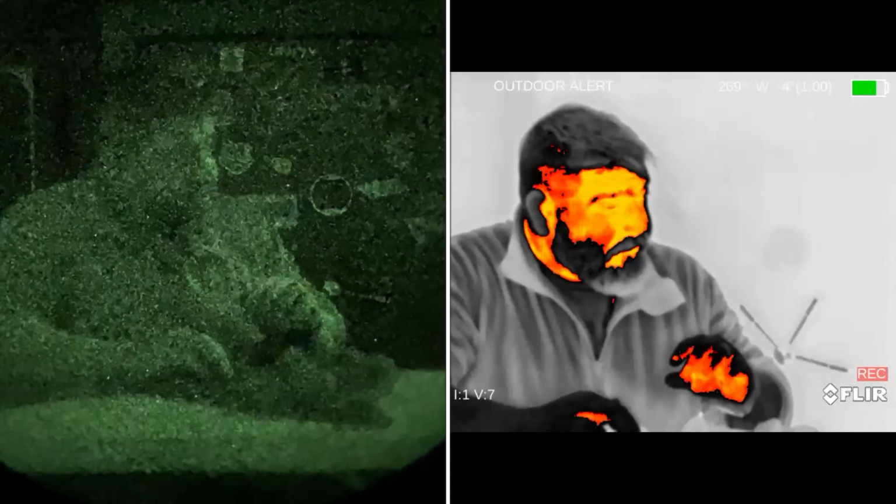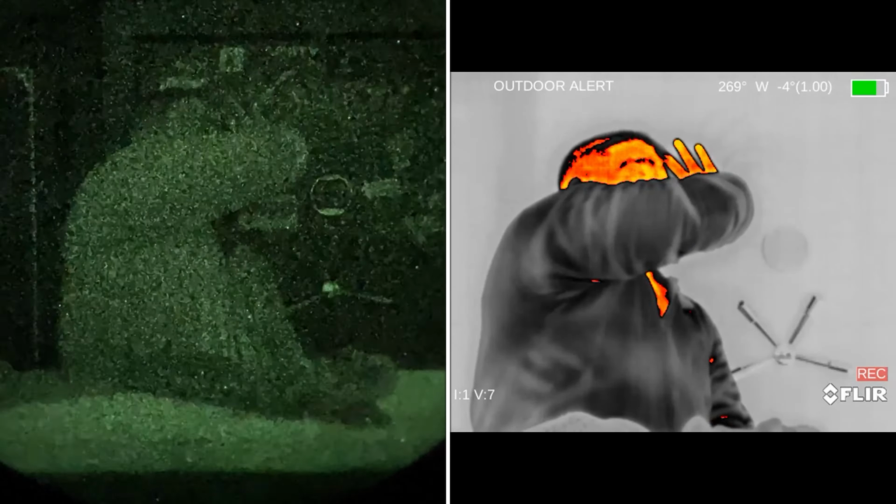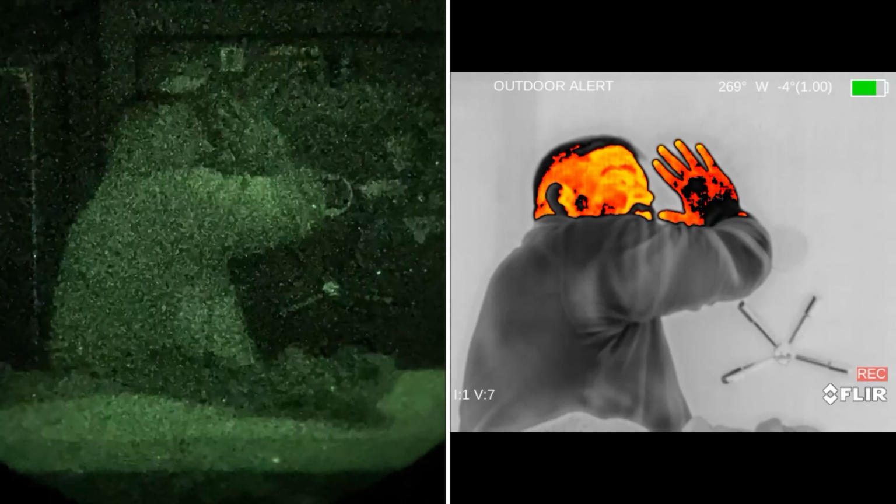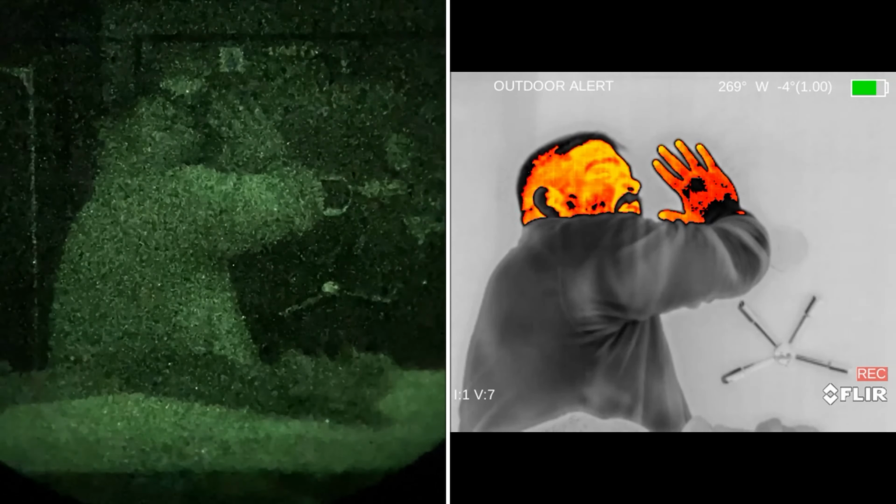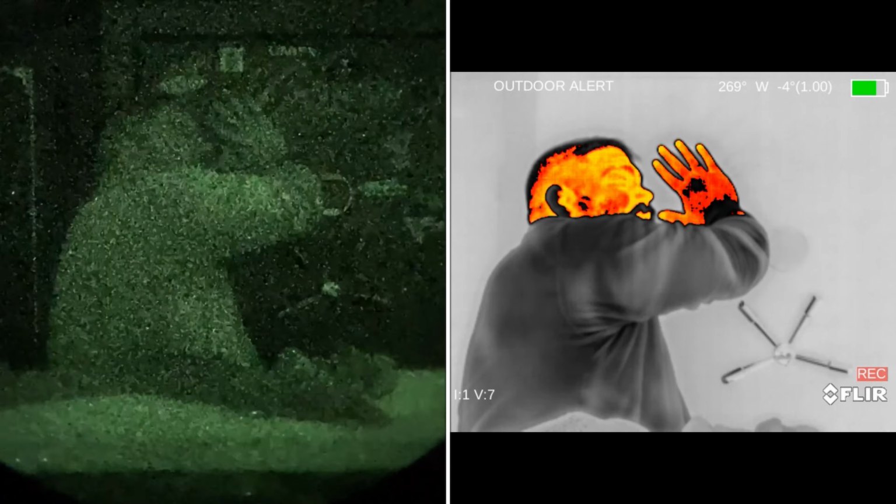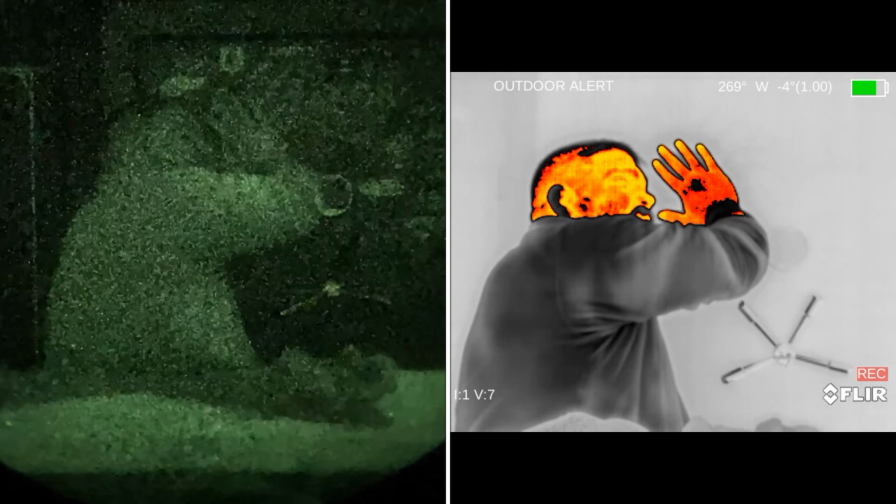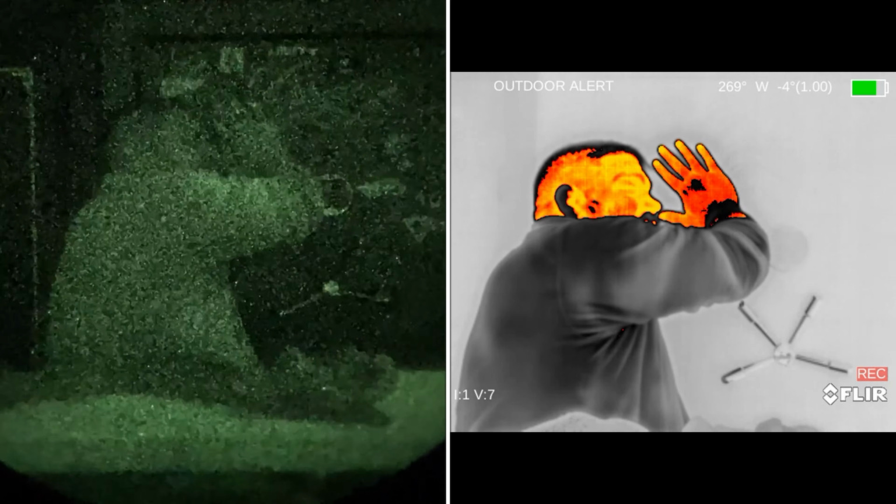Just as such, if I were to be on the run, and I were to run away from you, and you're trying to find me, how advantageous would it be to be able to see a heat signature that lingers after I've long passed?